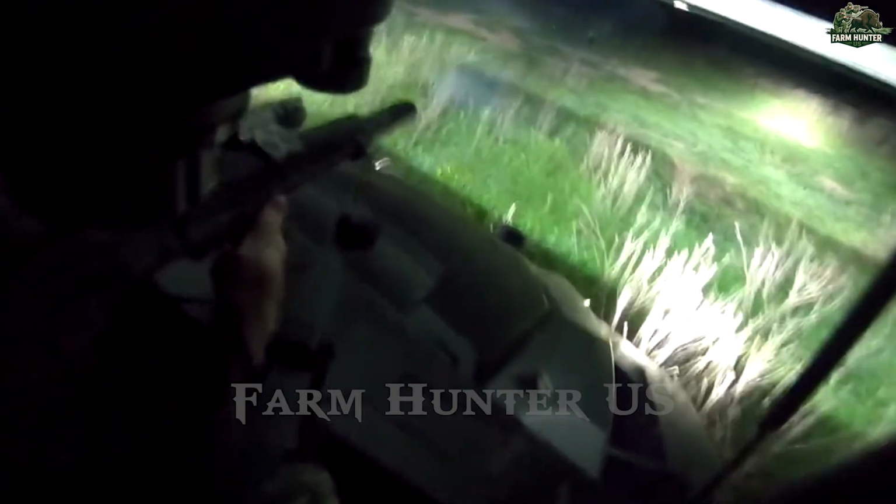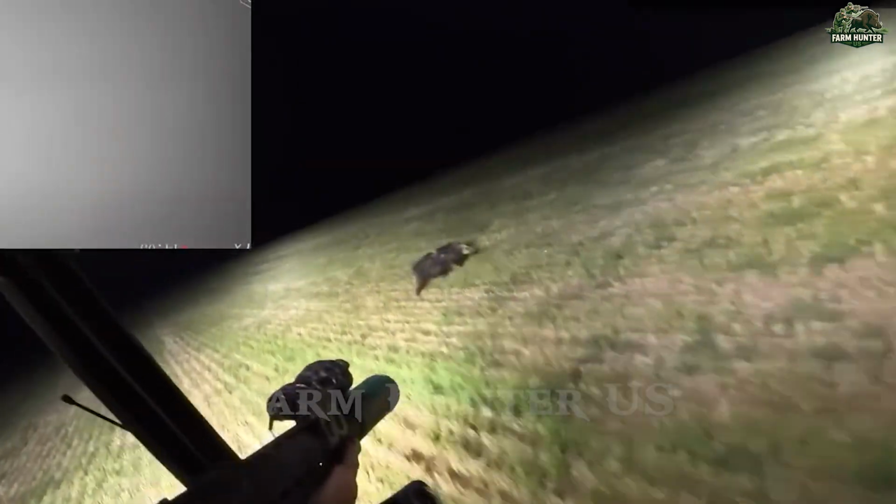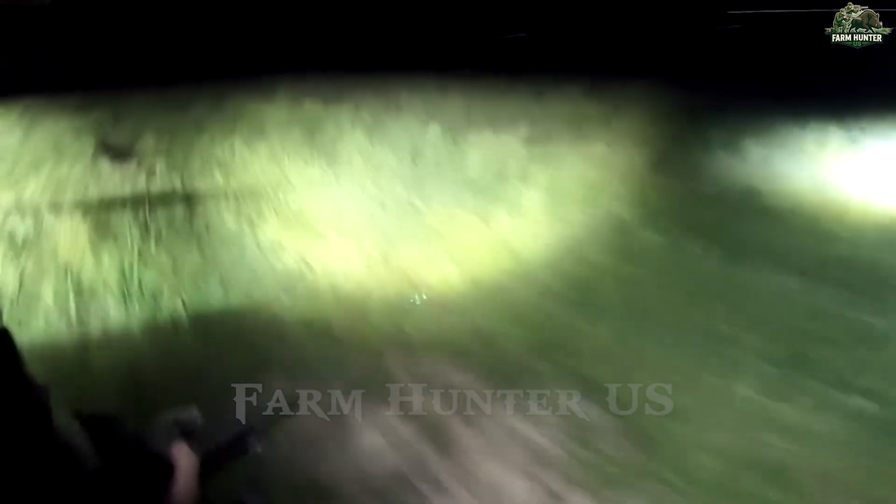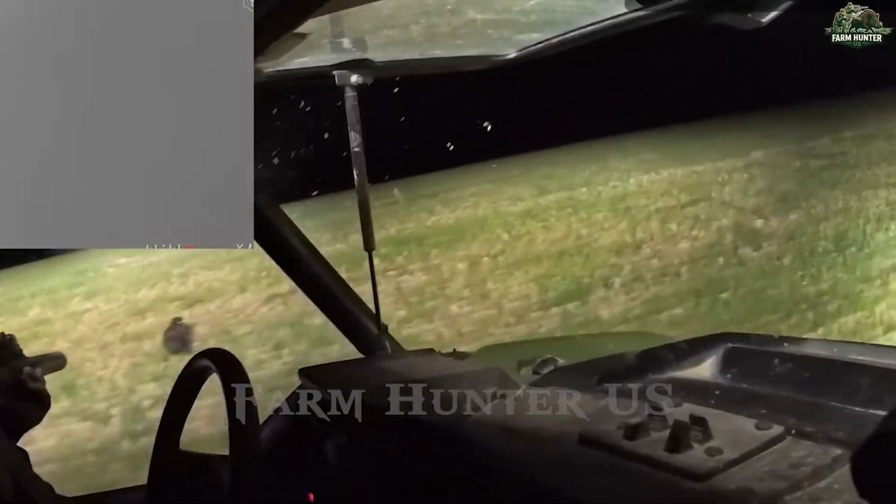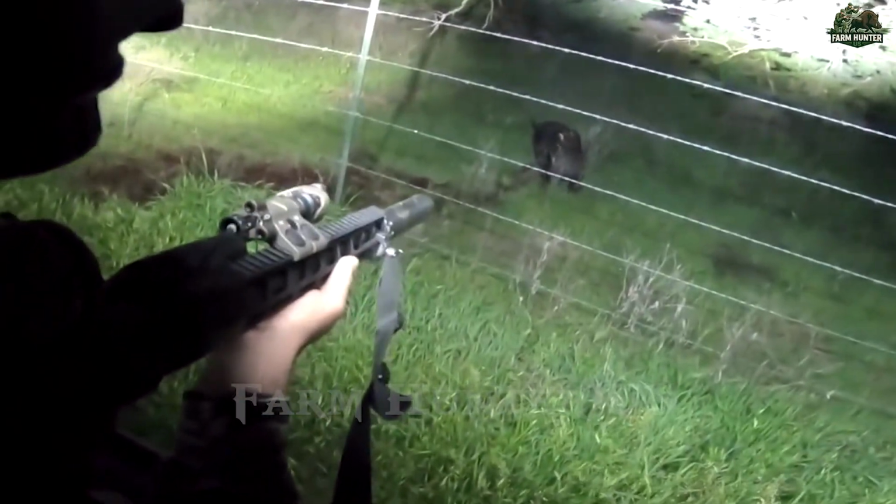Wild boars in Texas now number over 2.6 million, and their destruction costs the state more than $500 million annually. That night, those numbers weren't just statistics. We were face to face with the problem, and the ground trembled beneath their stampede. The chaos and the carnage painted a haunting portrait of the fight we're in.